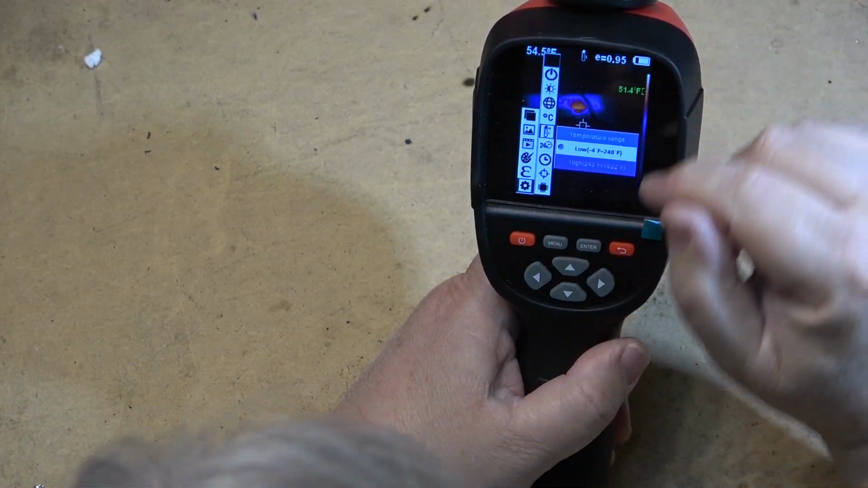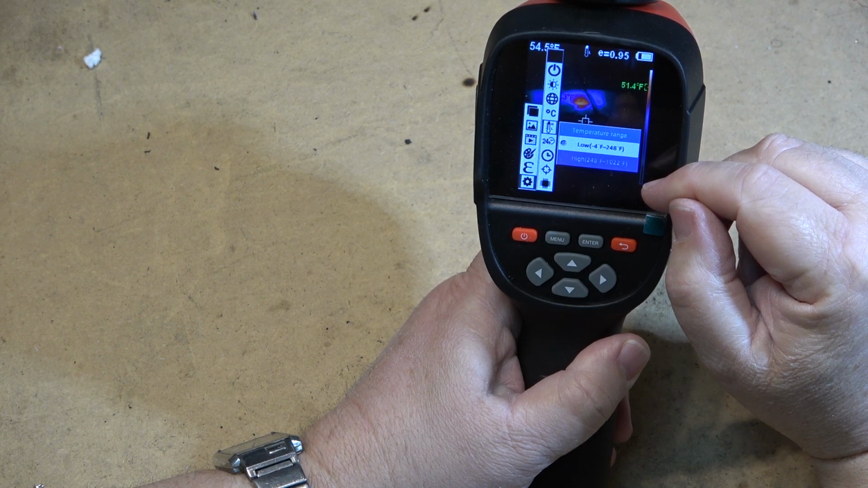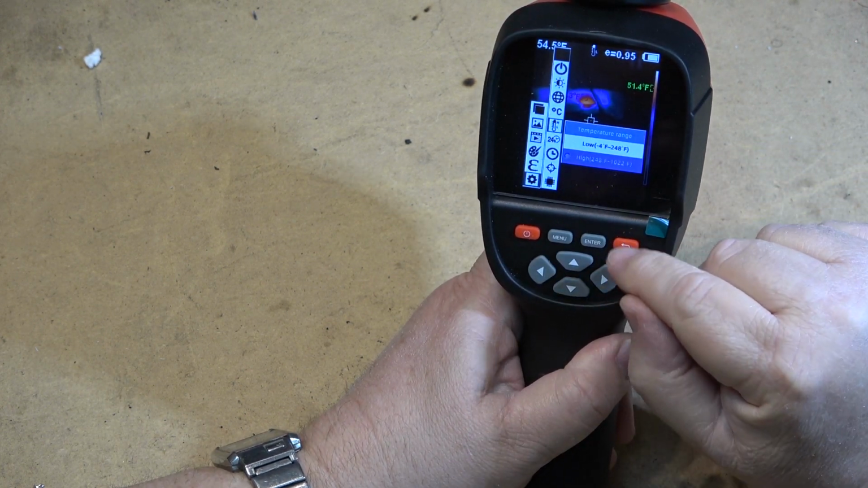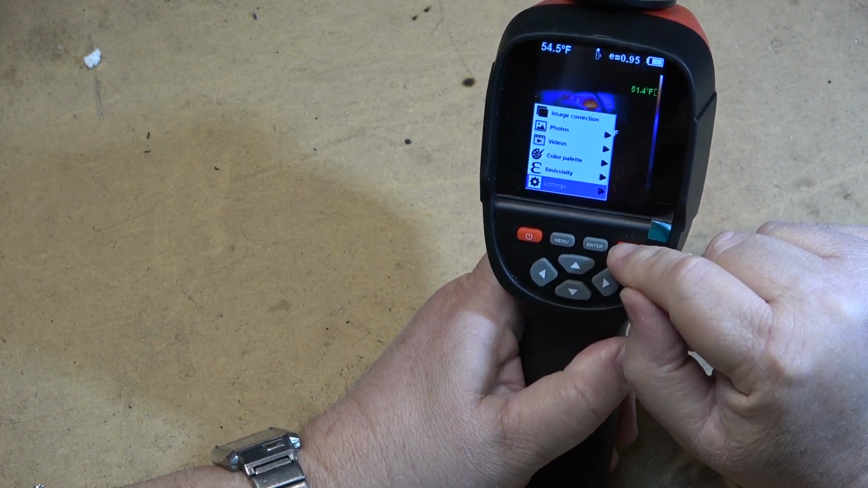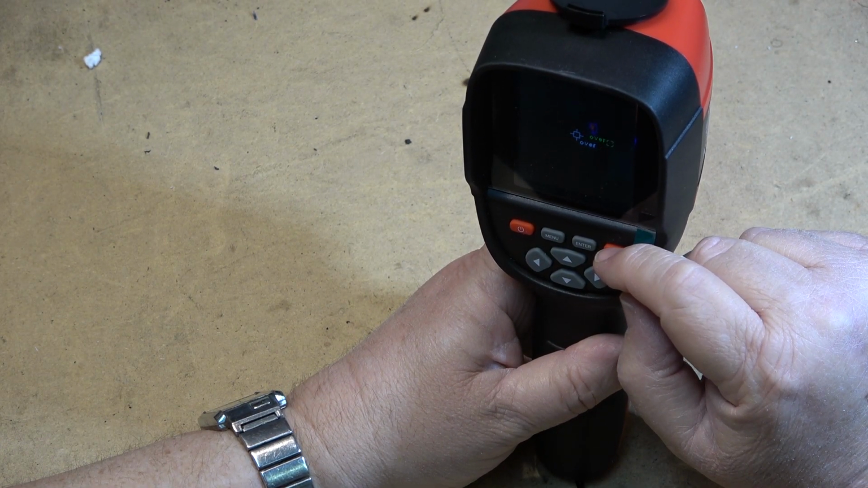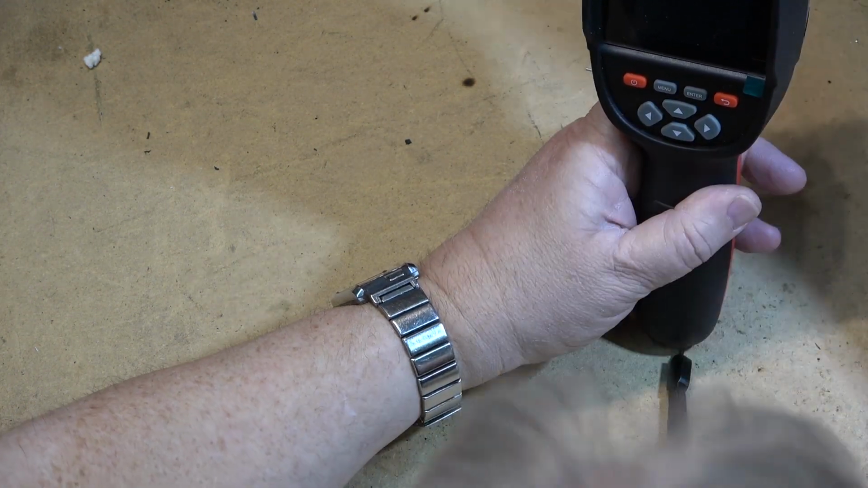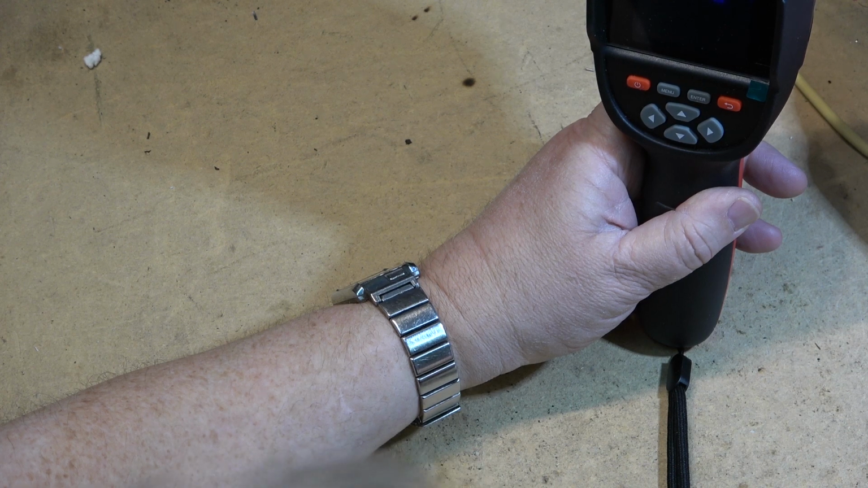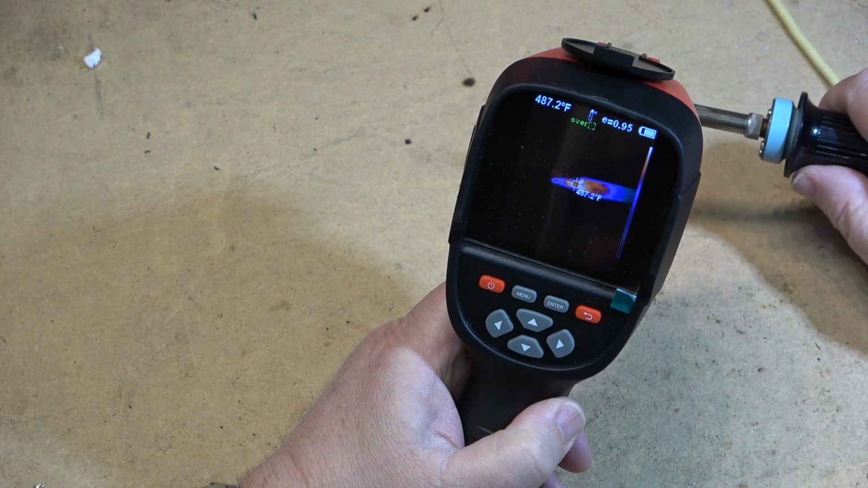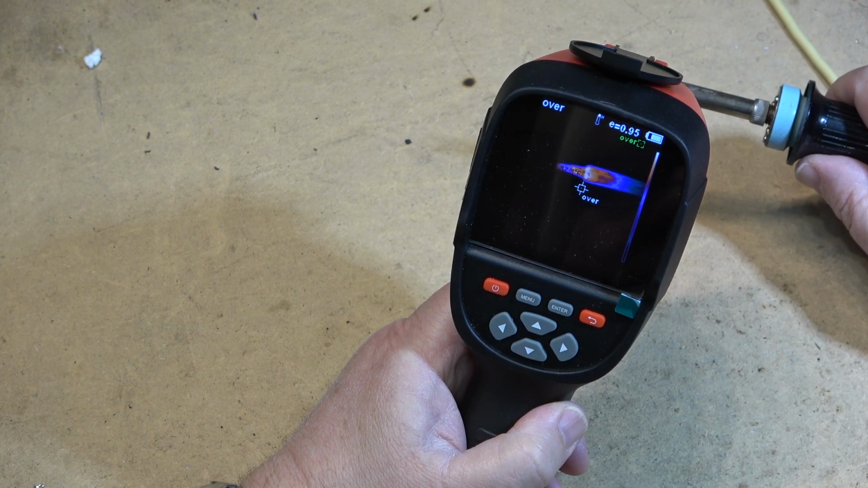I'll go into the menu and I'll set, it has two ranges, -4 to 248 Fahrenheit and then 248 to 1022 Fahrenheit. So I've just selected the high temperature range. We'll hit high, and now I'll be able to see the temperature display of the soldering iron. It says it's 570 degrees, but I know it's hotter than that. It should be closer to 700. But it's still registering higher. It's still going up.